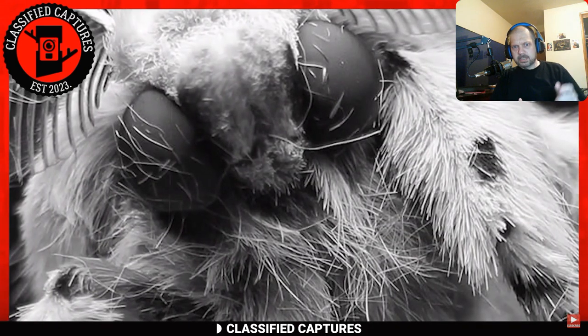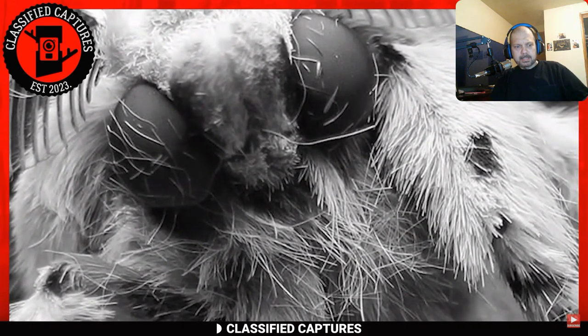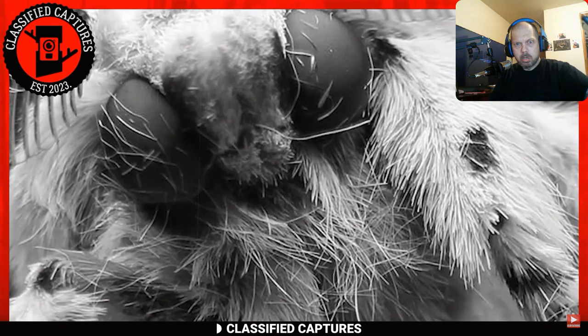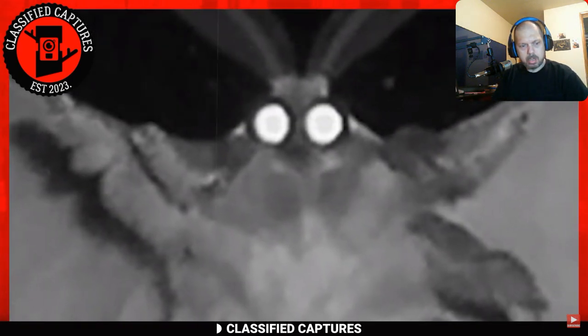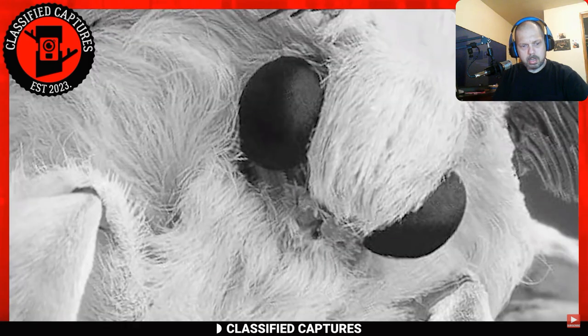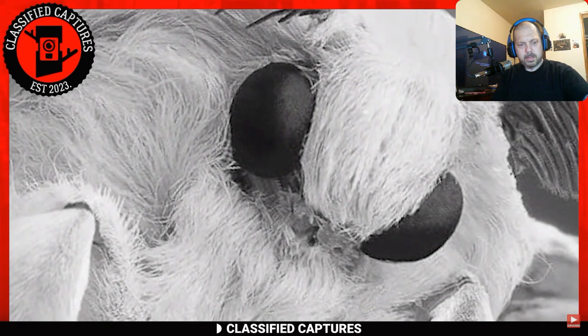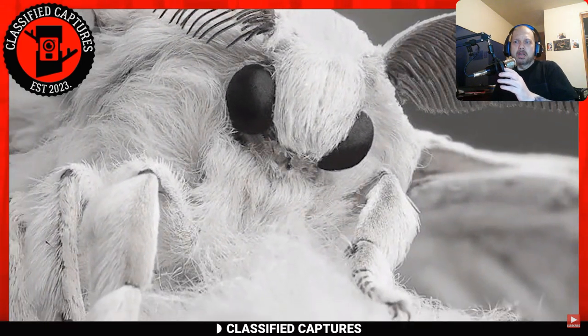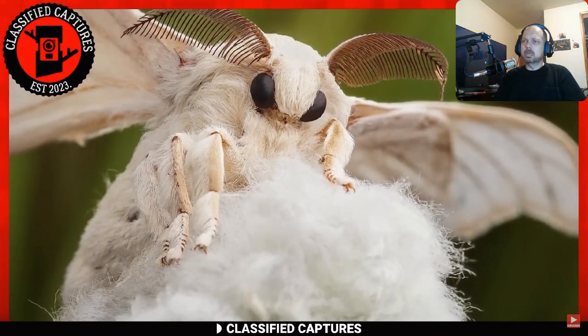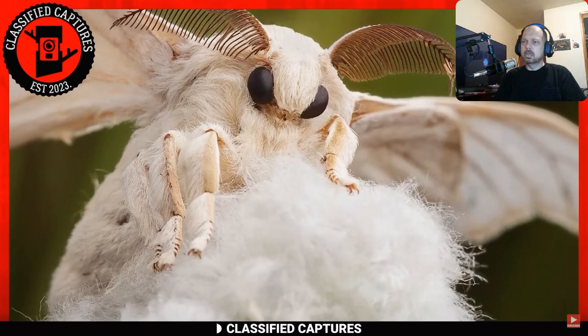Its monstrous form appears to defy the laws of nature, contorting in ways that should not be possible. What nightmare birthed such a creature into existence? Prepare yourselves, for the name of this abomination is none other than the Venezuelan poodle moth. Yes, my friends, let us cast away the shroud of terror and embrace the light of understanding.